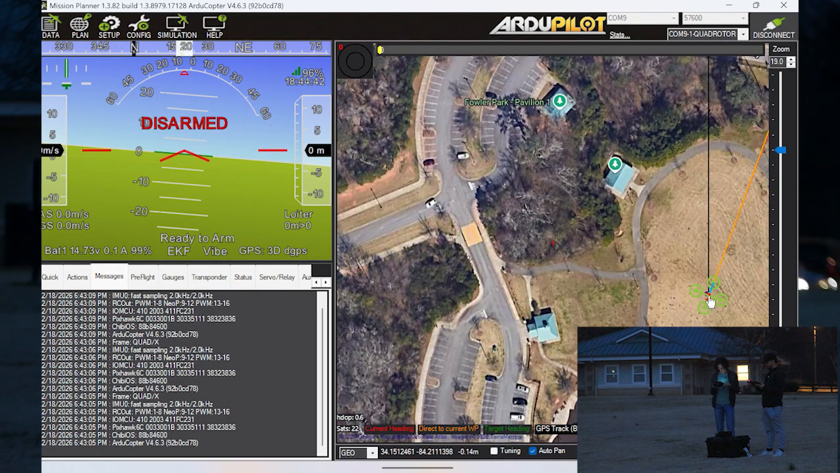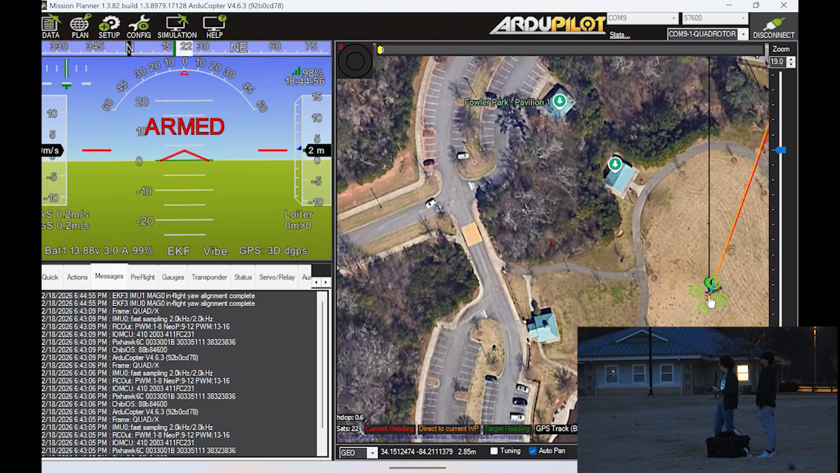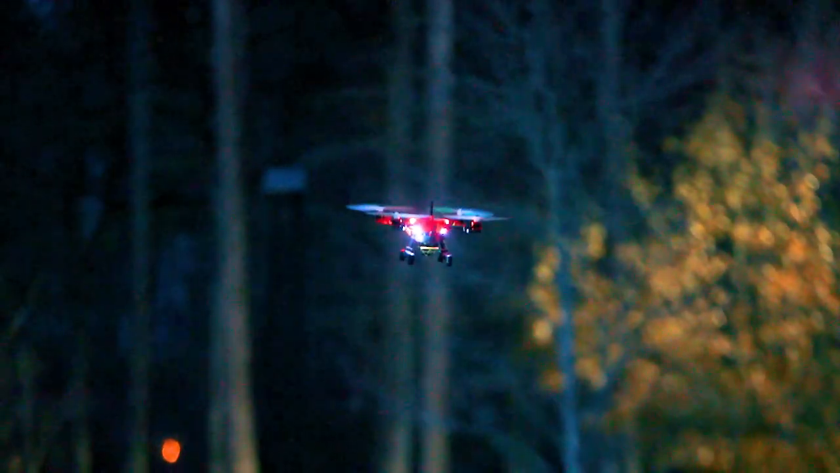First things first, just take it off like normal. In loiter flight mode, nothing should be on. This Developer Mini was completely set up as if it were new, so let's hope it was done properly. Oh my goodness, look at that. We can build drones, ladies and gentlemen. Okay. Just fly it around, make sure that roll, pitch, all that stuff looks good.